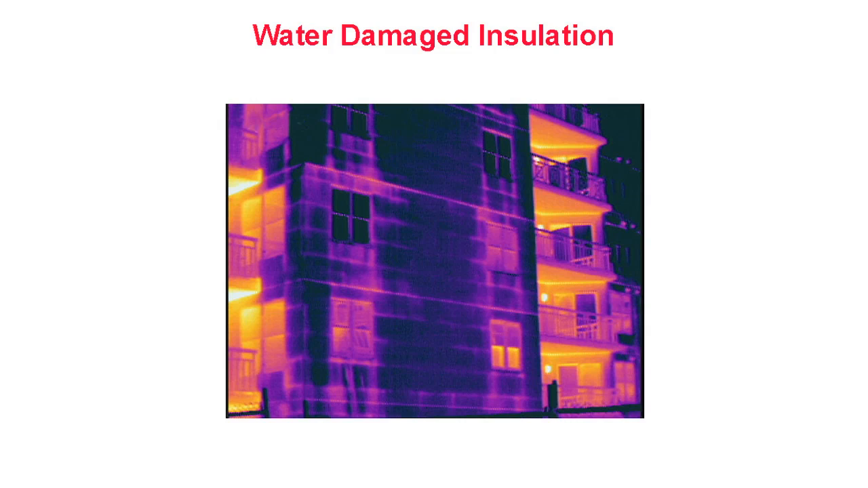In the thermal image, we see large warm areas on exterior walls shown in pink. These pink areas are caused by large amounts of wet insulation within the building's exterior walls. The finger shapes are caused by gravity pulling the water down through the insulation within the wall.